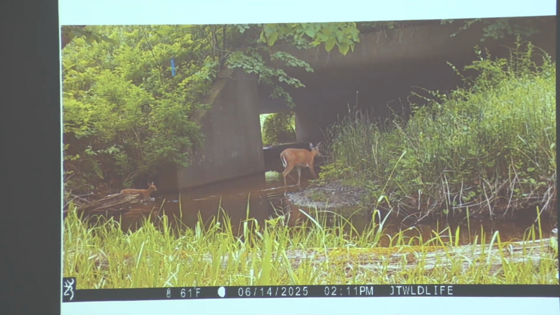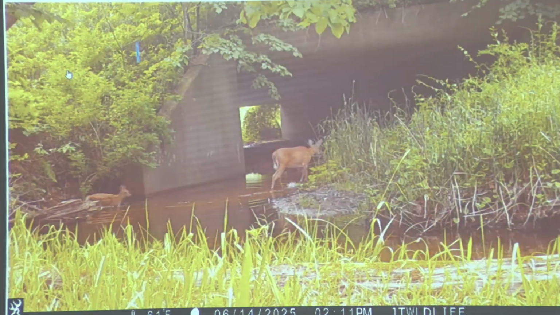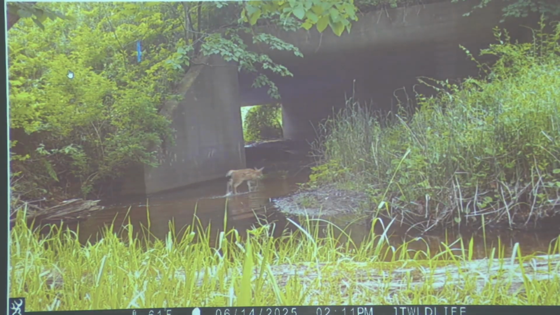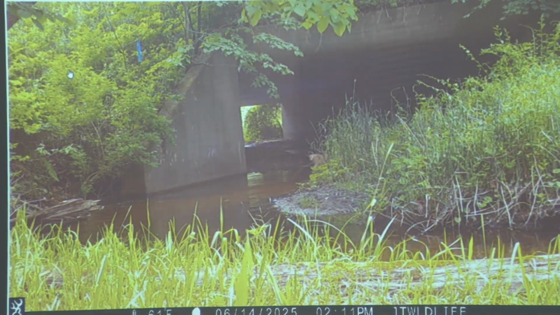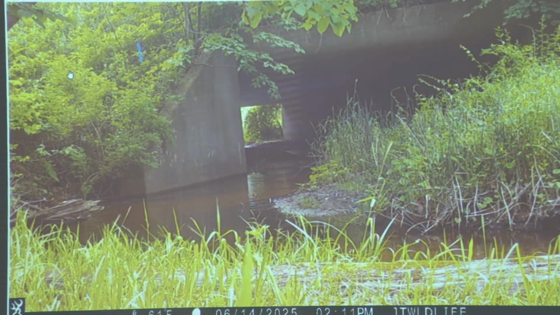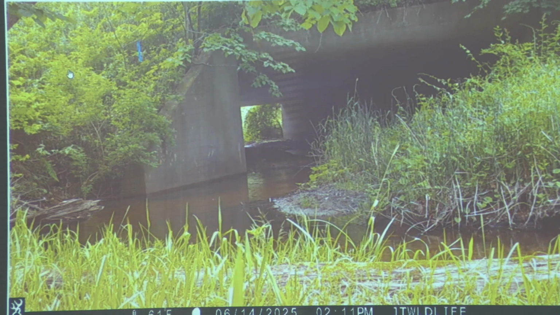Let's see if I can figure out how to make this work. So this is the bridge where Greenwater Brook goes under Route 20. It's right near the Beaver. Okay? You wouldn't know it's there.